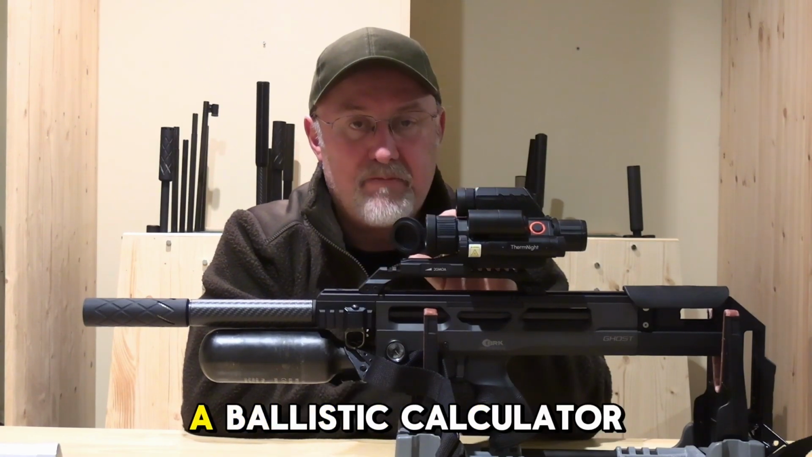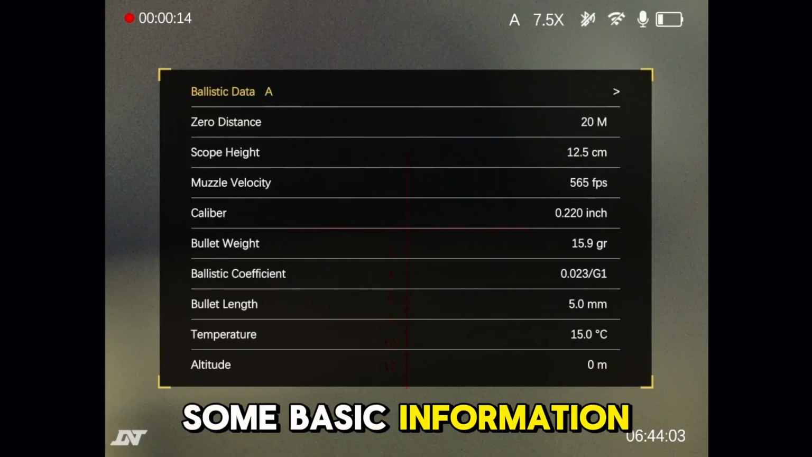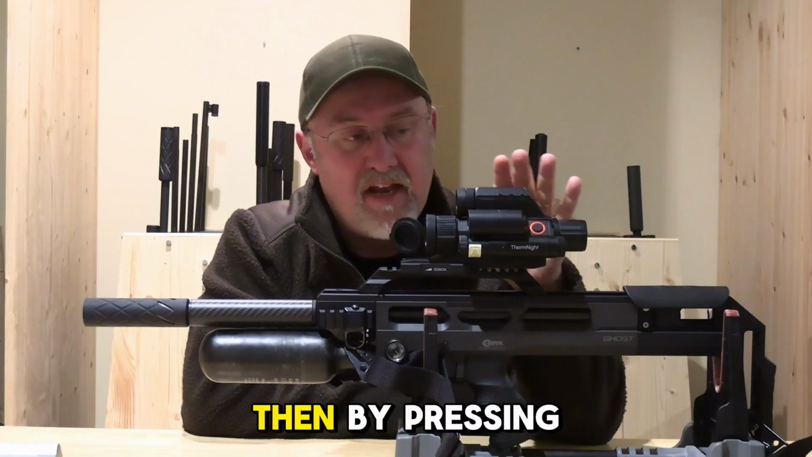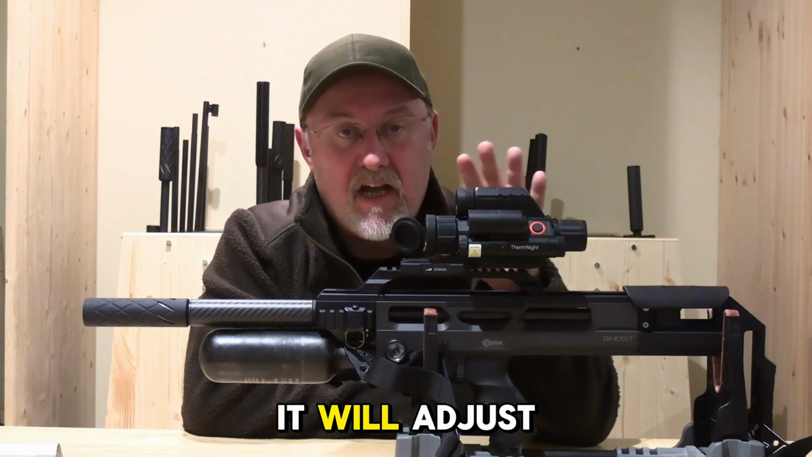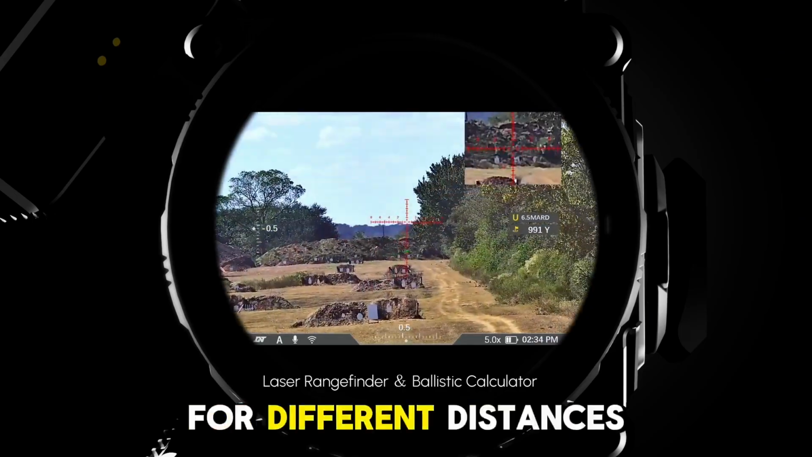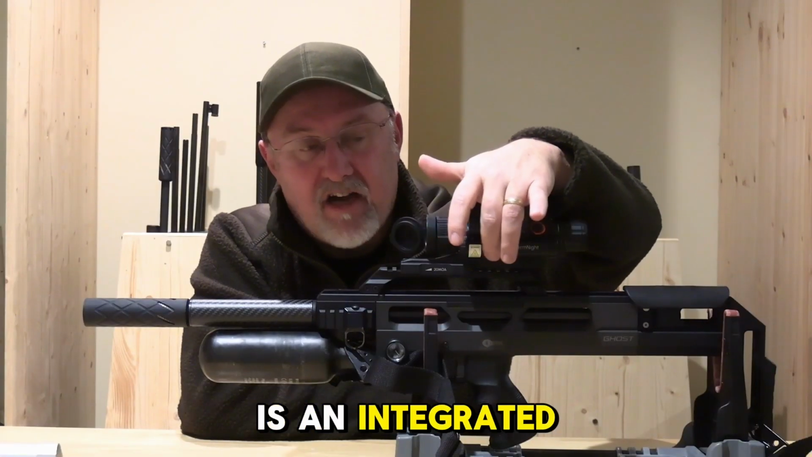There's a touch button laser rangefinder function back here, and that powers a ballistic calculator as well. Now if you've not come across a ballistic calculator, if you enter some basic information into one of the submenus on here, then by pressing the rangefinder once to get the distance and then the second time, it will adjust or calculate the hold-off for you for different distances.